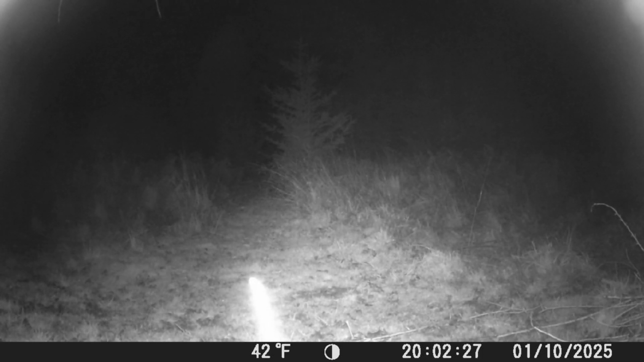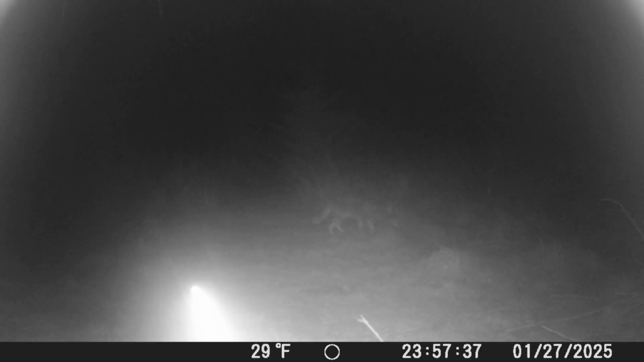We don't have any problems with coyotes around here. Believe it or not, people say, aren't you worried about coyotes getting into that barn and getting your chickens and your bunny? We haven't had an incident of that yet. Our problem has been raccoons. Yeah. So here you are. Here's another coyote over there by the chicken barn.